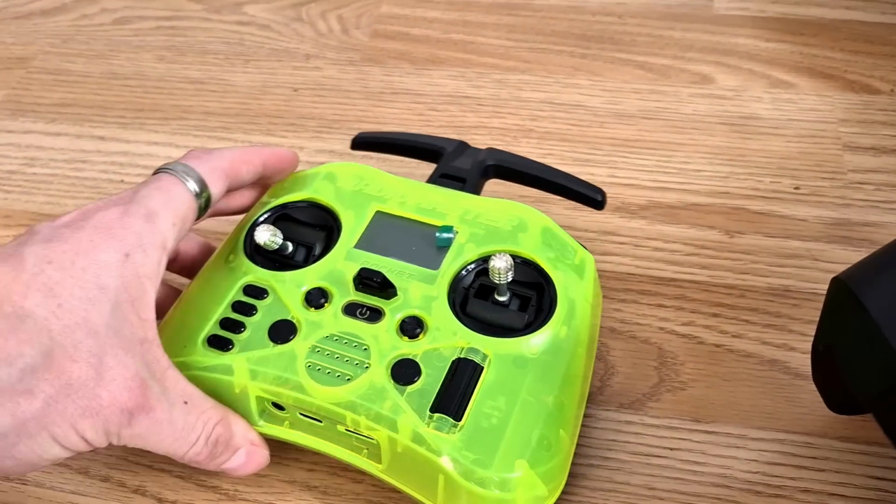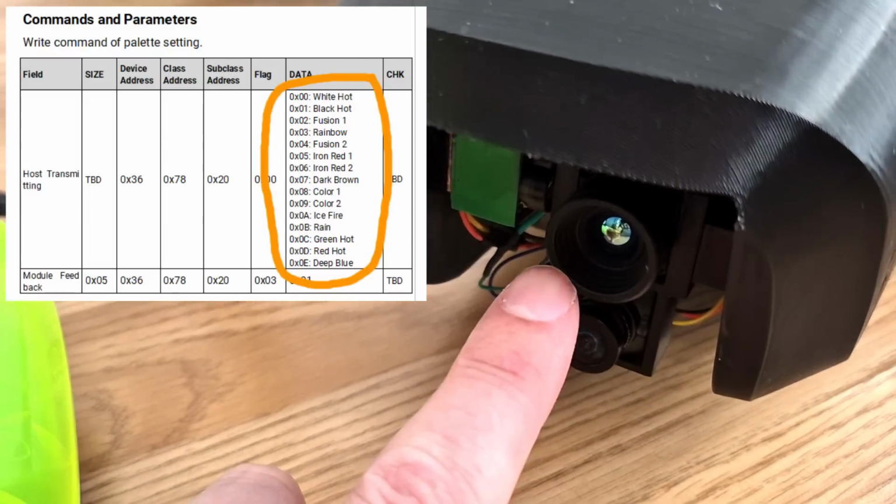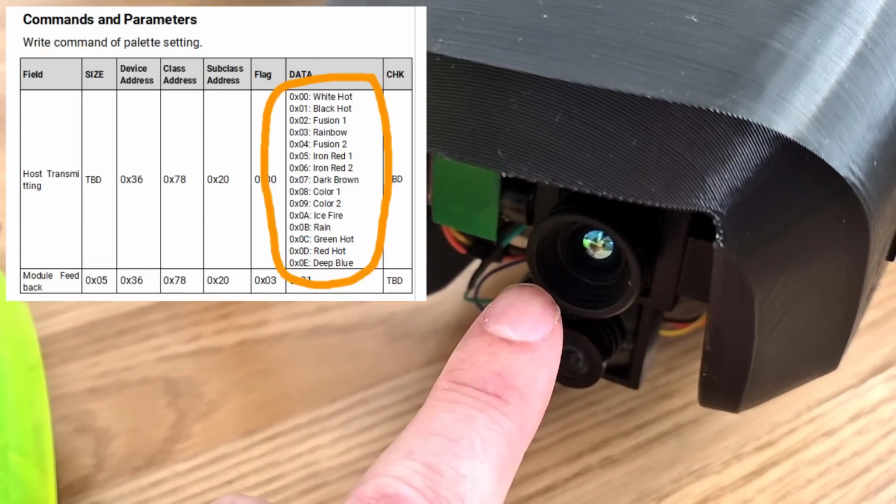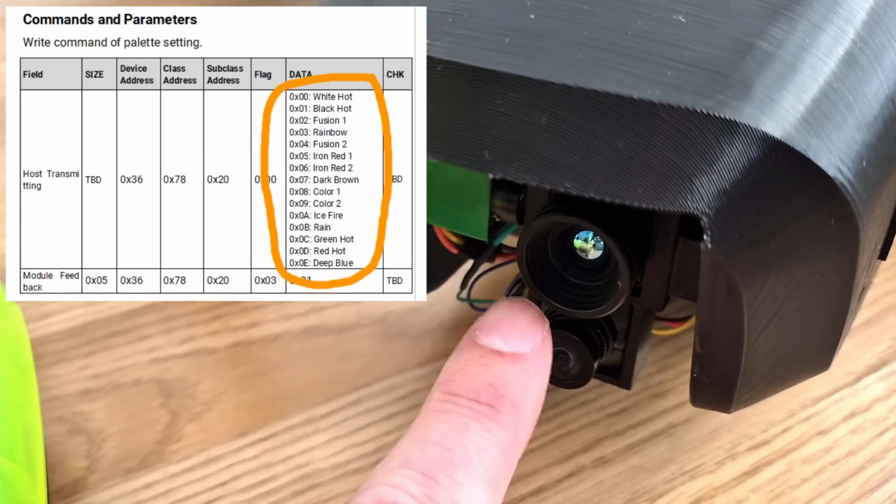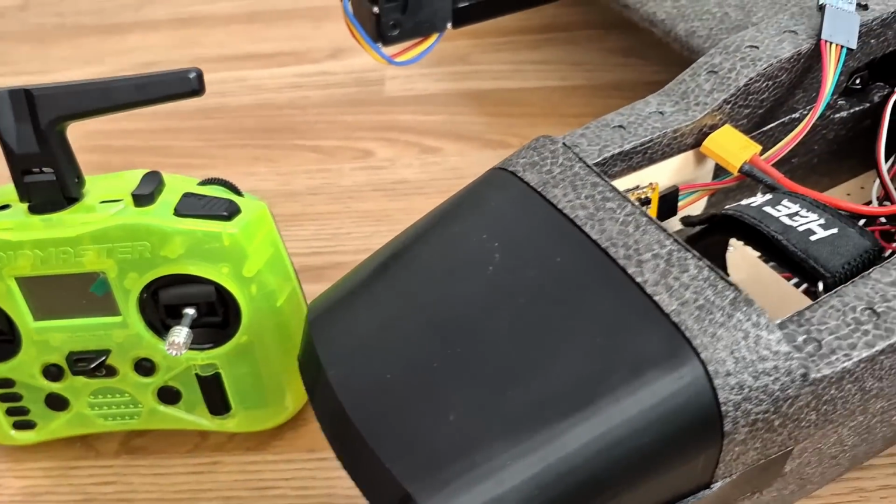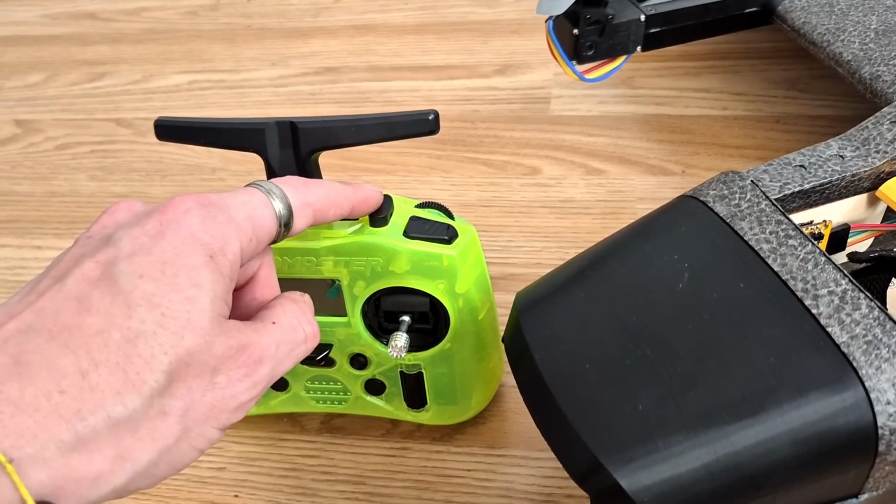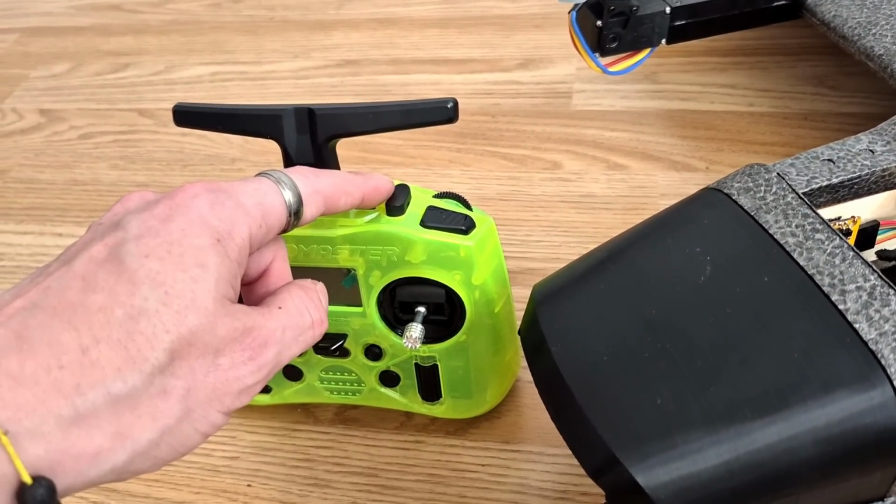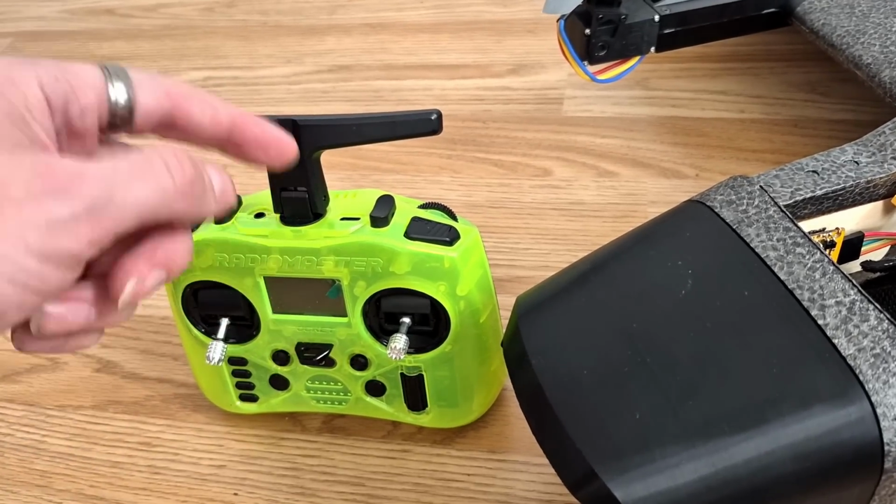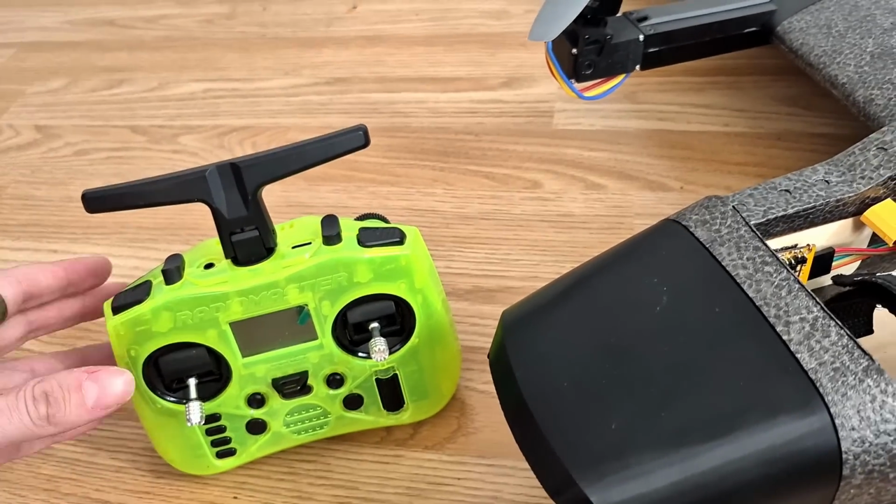And I say palettes rather than palette because this camera is actually capable of doing 15 different palettes. Some of them are black and white or monochrome, and then there's a whole load of different color ones. So what I can now do, thanks to Dwayne, is that when I'm flying, I can flick this switch and cycle through all of the different color palettes. I can try every single different one, go forwards and backwards, and choose whichever one I want as I'm flying, which is absolutely fantastic. It's really, really good.